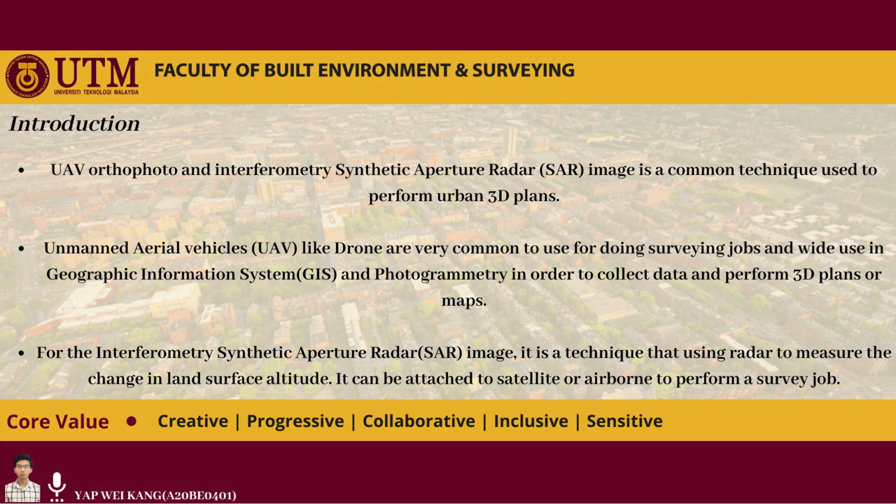For the introduction, UAV orthophoto and interferometric synthetic aperture radar image is a common technique used to perform urban 3D plans. The unmanned aerial vehicle, which is the UAV, like a drone, is very commonly used for surveying jobs, and very widely used in geographic information system, which is the GIS, and photogrammetry in order to collect data and perform 3D plans or maps.